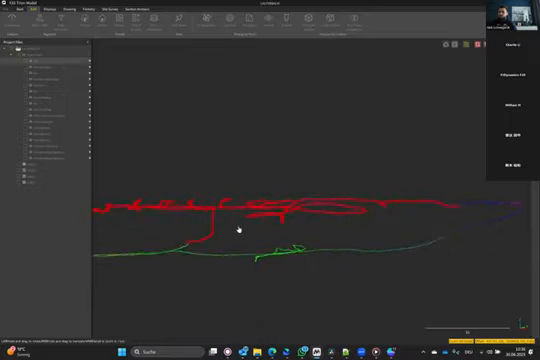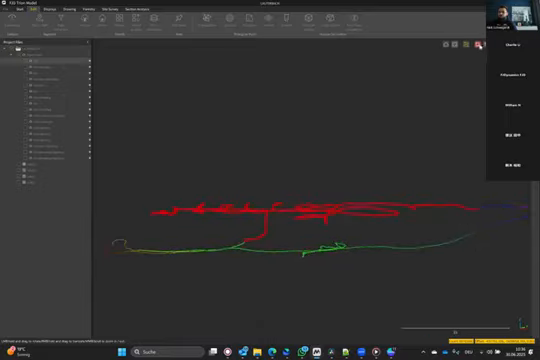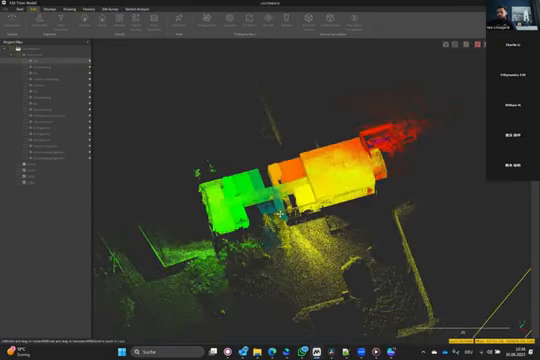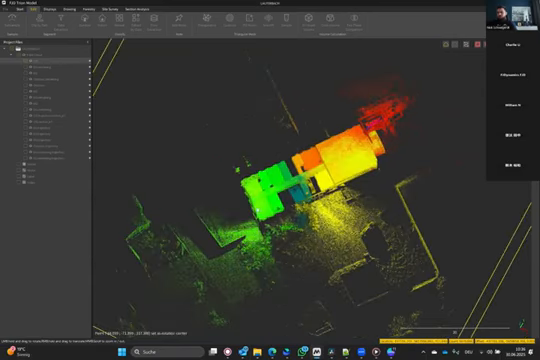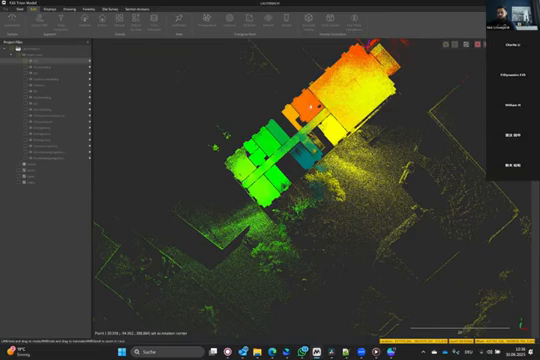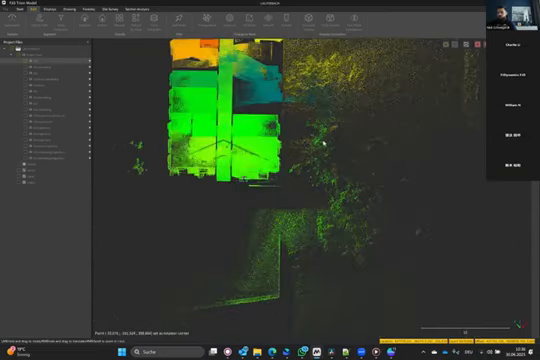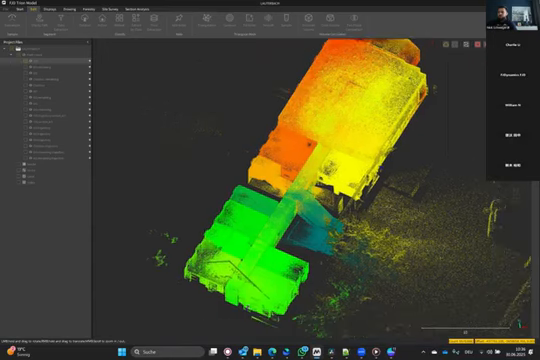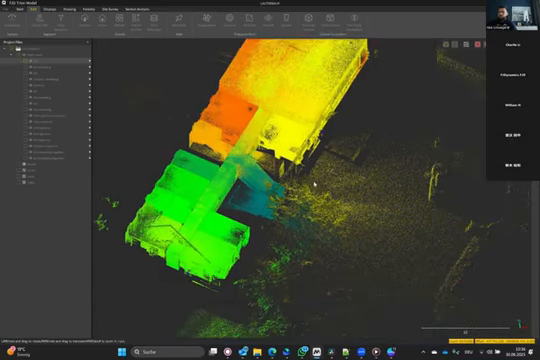So I mark this trajectory here and I delete everything outside it. So these points you see here are points captured from inside. The green one captured by holding the scanner outside the window, and the yellow ones captured by holding the scanner outside here. And then I will delete all the other points.